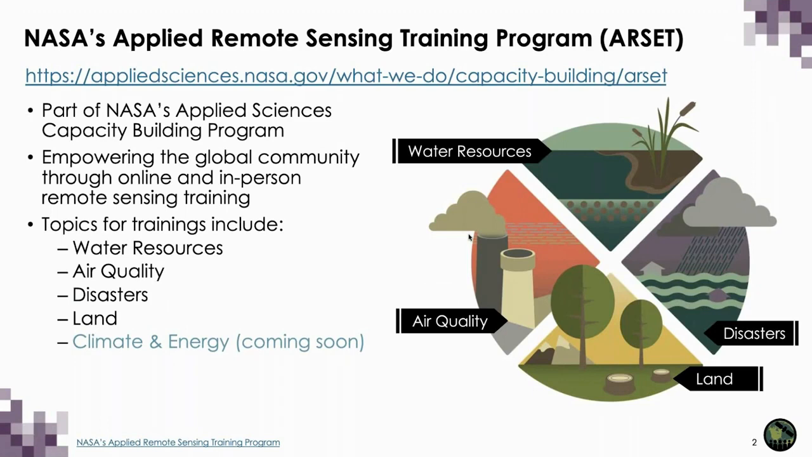ARSET provides accessible, relevant, and cost-free training on remote sensing satellites, sensors, methods, tools, and applications. Trainings are offered online and in person for beginners and advanced practitioners alike. Though unfortunately, due to the COVID-19 pandemic, the program has suspended in-person training.